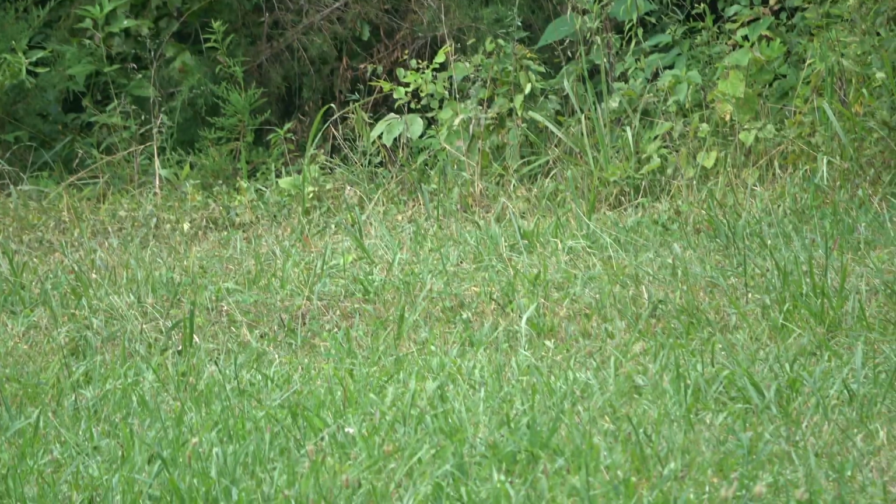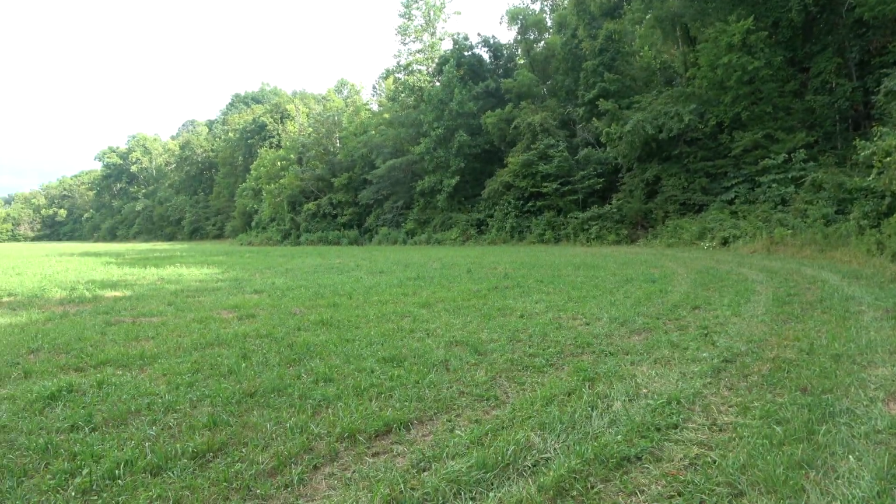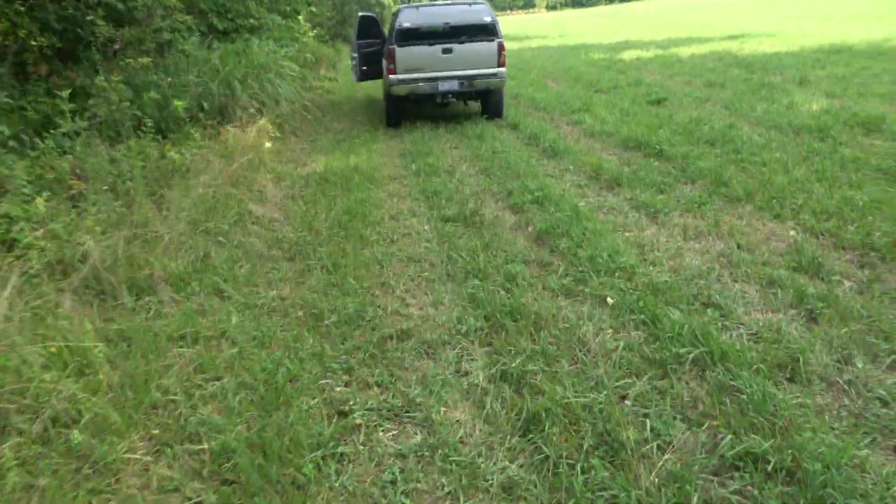We've been catching them coming across, so it should pan out to about a 40-ish yard shot, 38, 40-yard shot, which should be perfect for us.